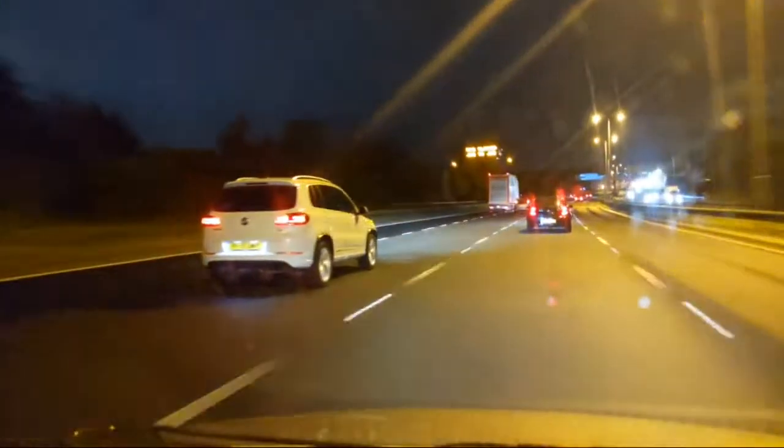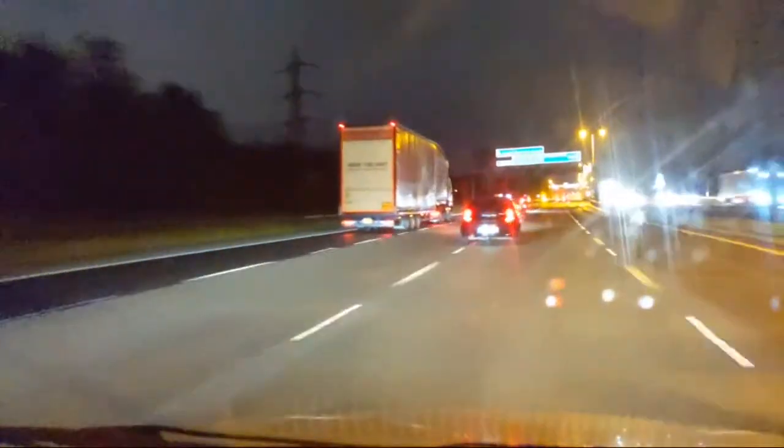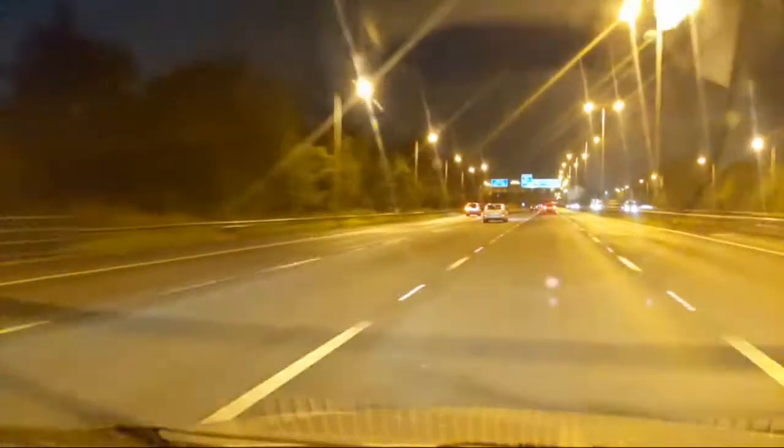Got some brake lights ahead. There's a lorry here as well, but there's a car in the 3rd lane going very slowly. So very slowly, keeps braking. I don't know why he keeps braking when there's nothing in front of him. Come on then, go if you're going. Braking again. He's doing these indicators. Right, still doing 70. Nothing's changed.